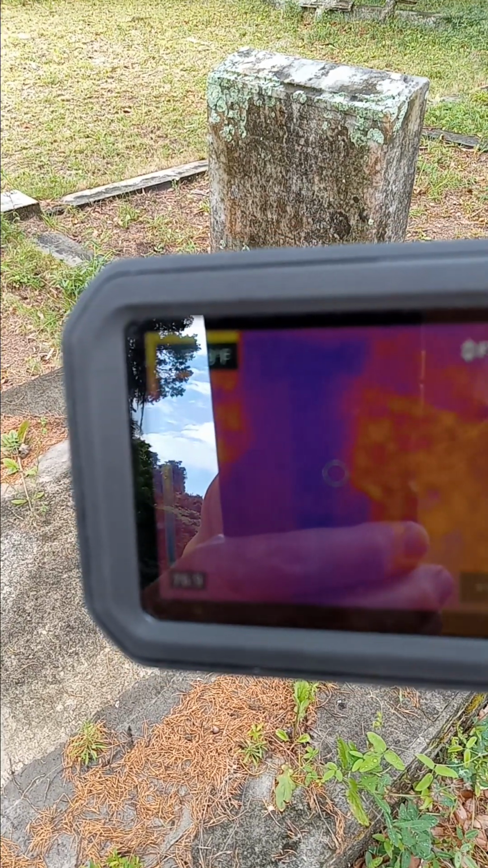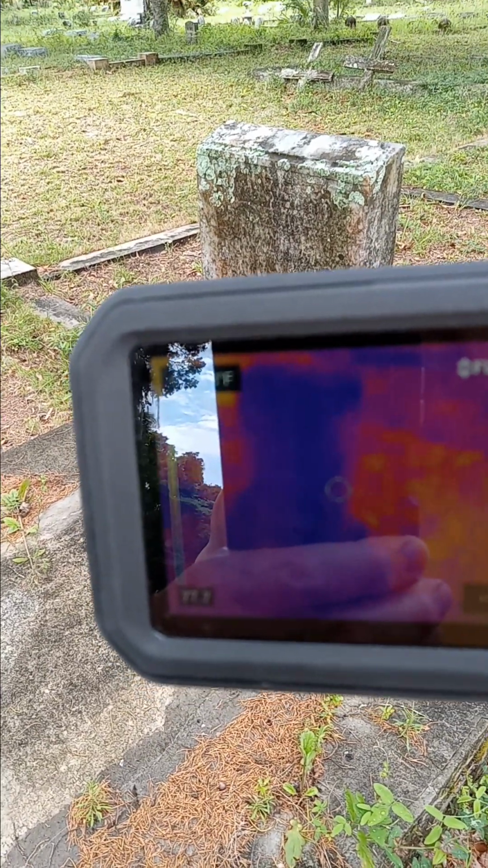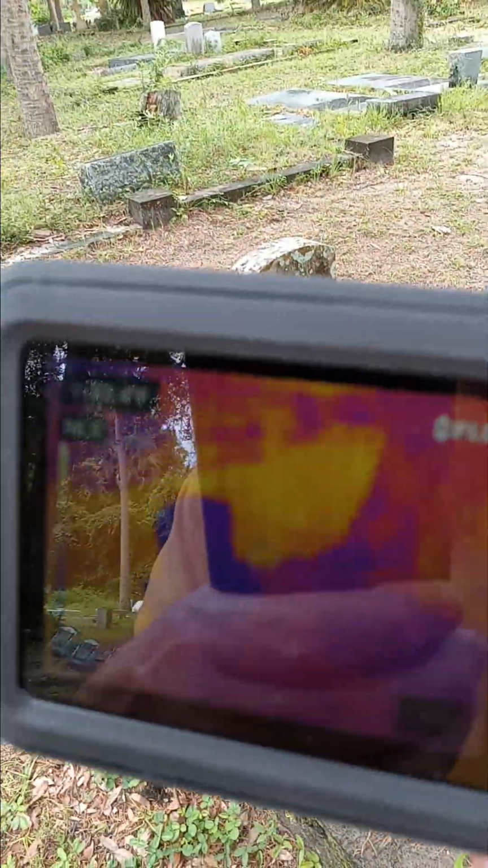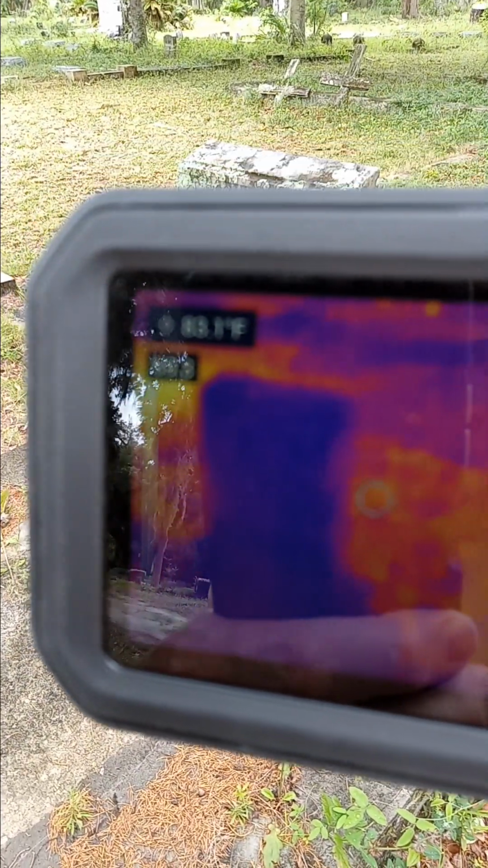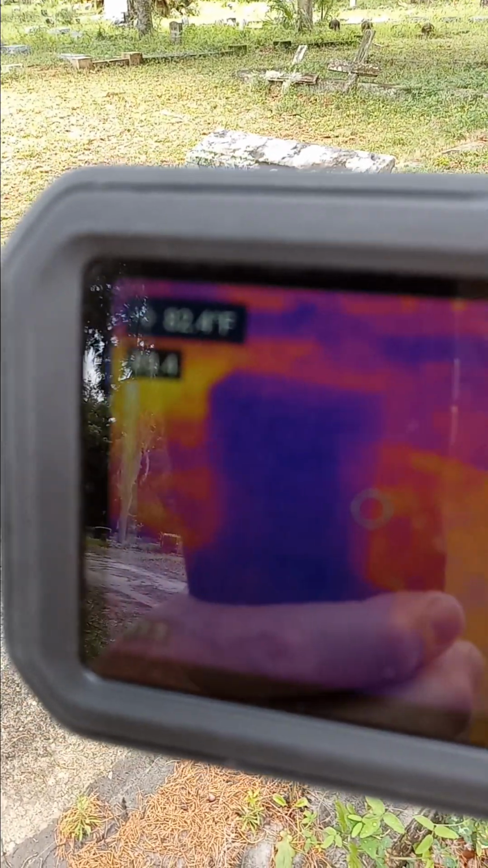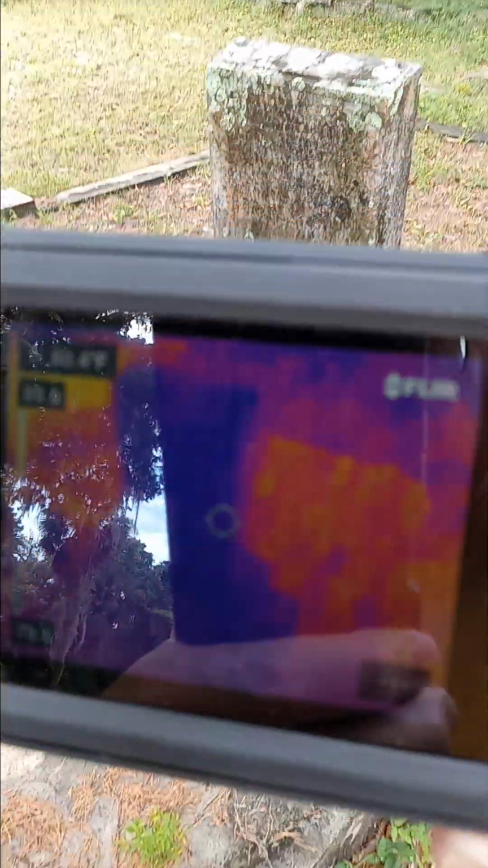This is Paranormal Short Session 20 by Keith Evans at the no-name tombstone, full grave cradle, and footstone here at the Apalachicola Cemetery in Apalachicola, Florida. I'm using my C5 thermal camera to see if I can find any unexplained cool areas and/or unexplained warmer areas with my thermal imager. So far, I can't say that I have.